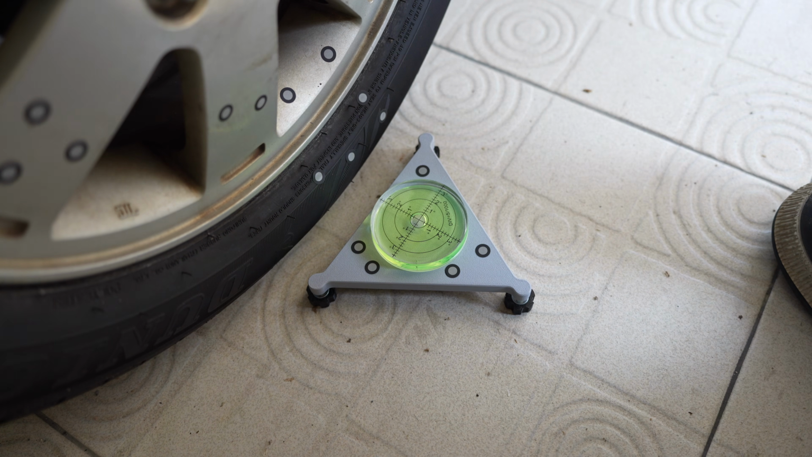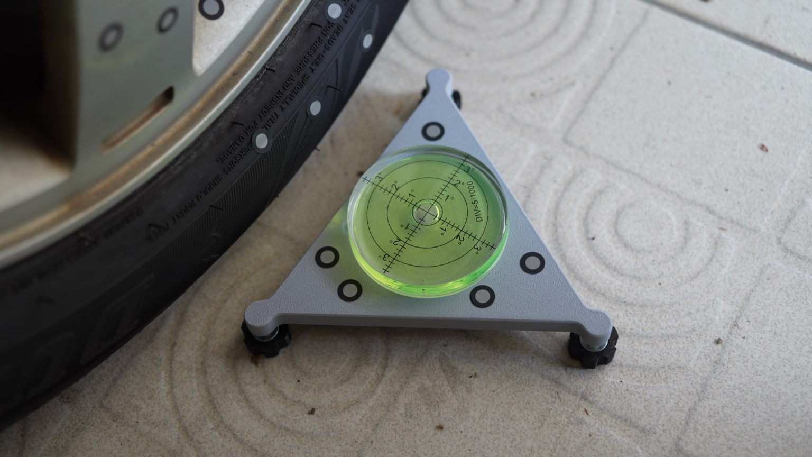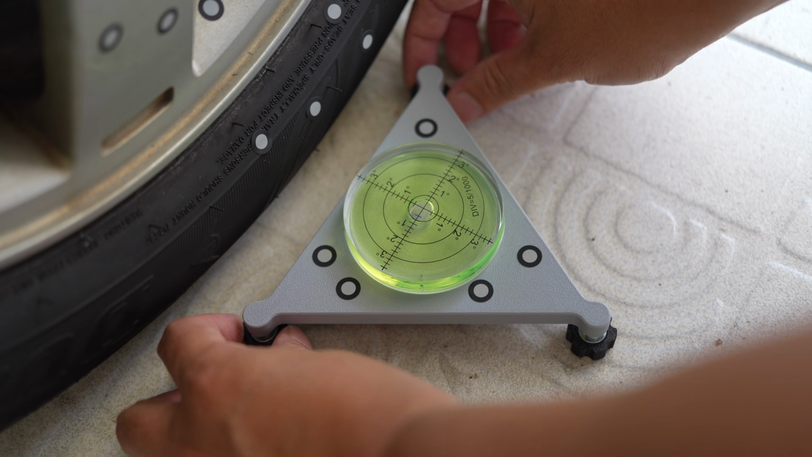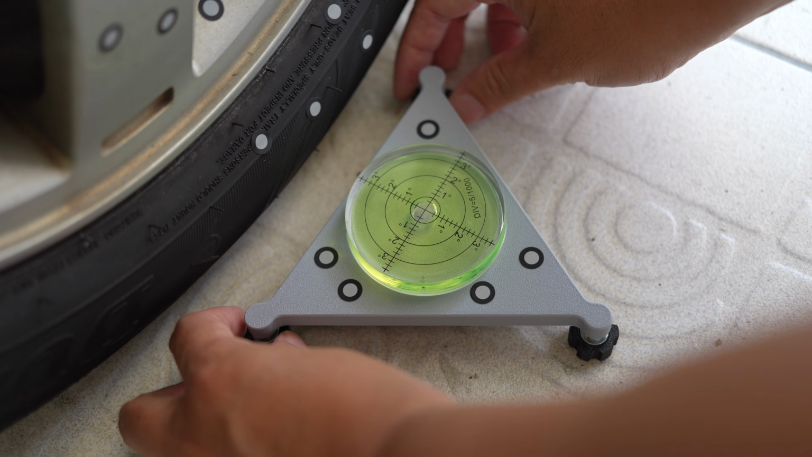Okay, this is a 65mm bubble level that I will use for adjusting the level plate. First, I'm going to adjust the level along the x-axis by turning these two knobs in the opposite direction.